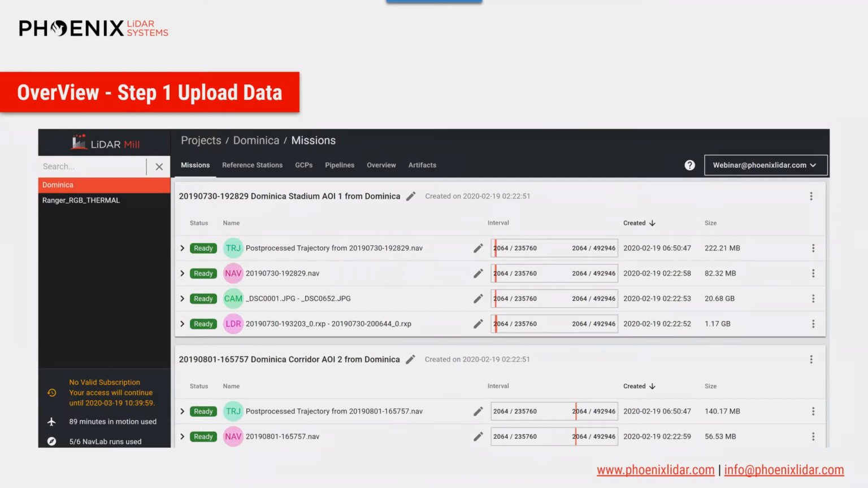Another new upload feature is the ability to upload and process multiple missions simultaneously. As you can see here, we have our AOI-1 mission and our AOI-2 mission. So this is 2 different flights here. And as many flights as you have, LiDARMill 2 can handle them and process them all at once within the same project.